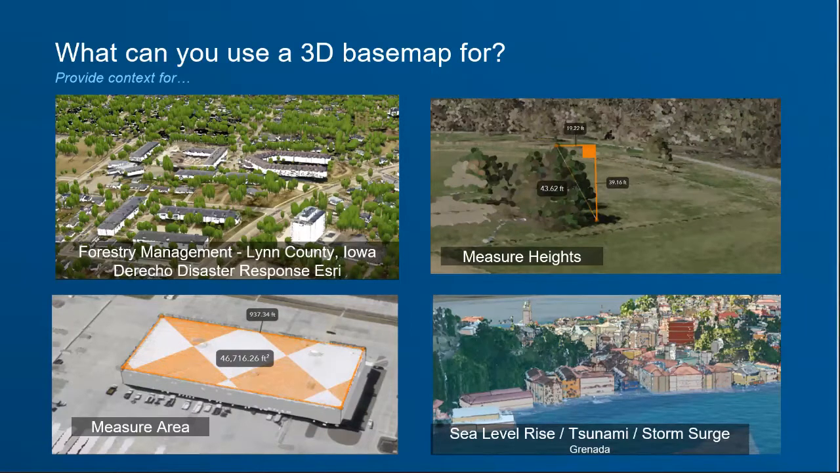So they'll be able to take the trees that I extracted from before the derecho and compare them to the trees after, and understand exactly how many trees they lost, in what areas, and how big of an issue that was. And then they can go in and apply for more federal funding to plant new trees in areas.